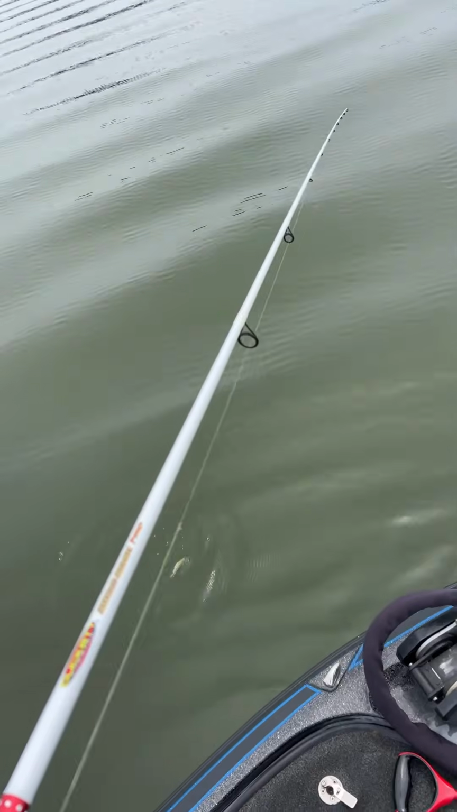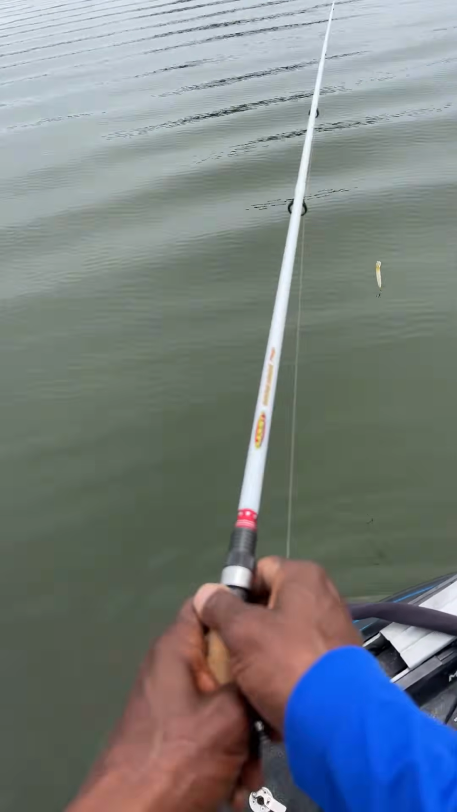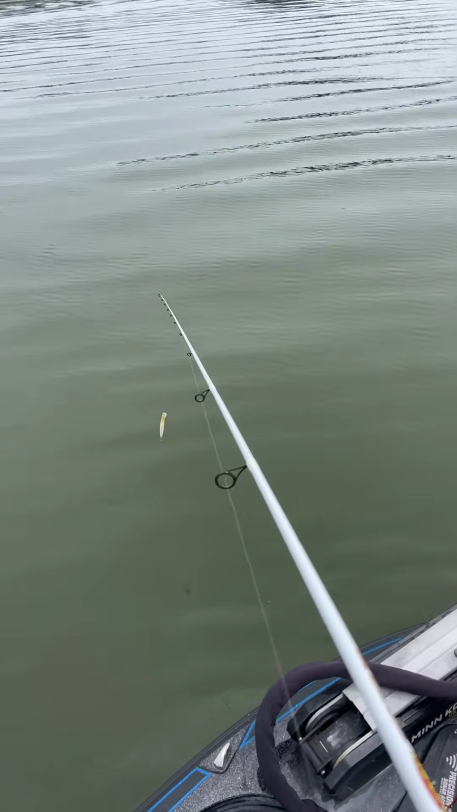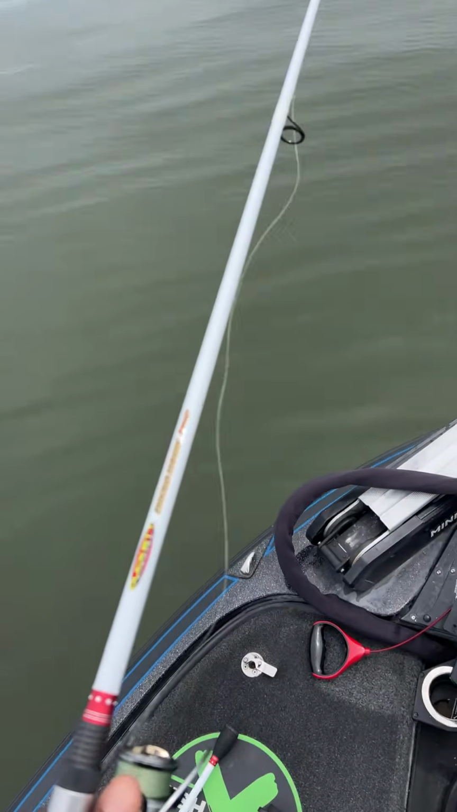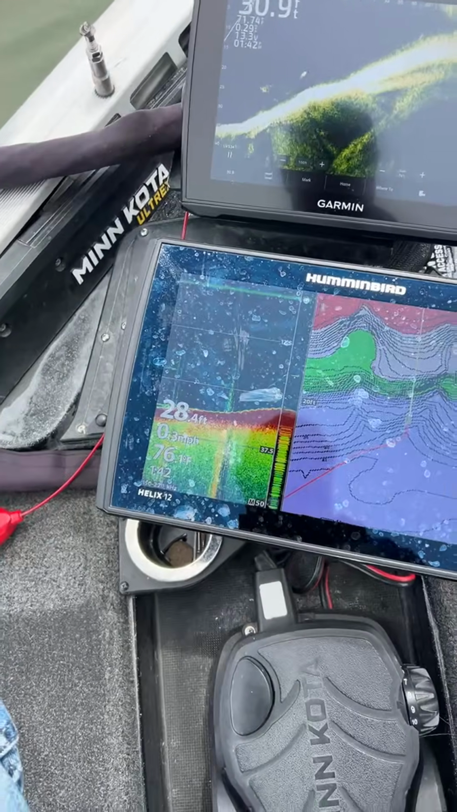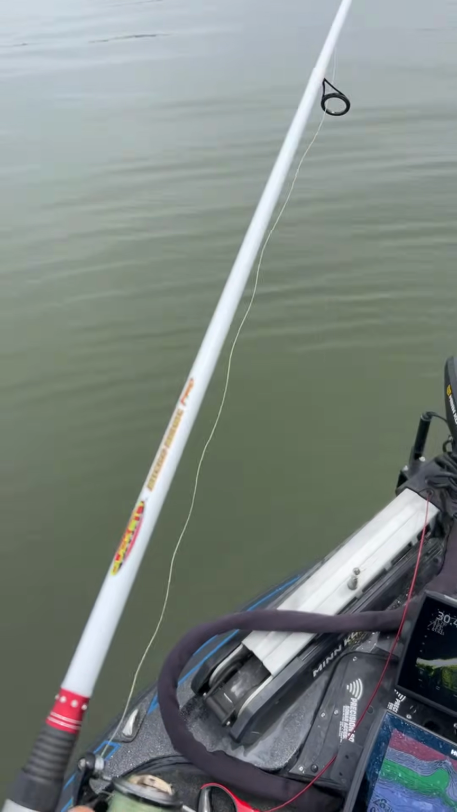I've been busting a few in the mouthpiece out here. But now we're going to try something a little different. See if we can have some fun out here. All right, so now let me go back to my map just so we can see what these contours look like.